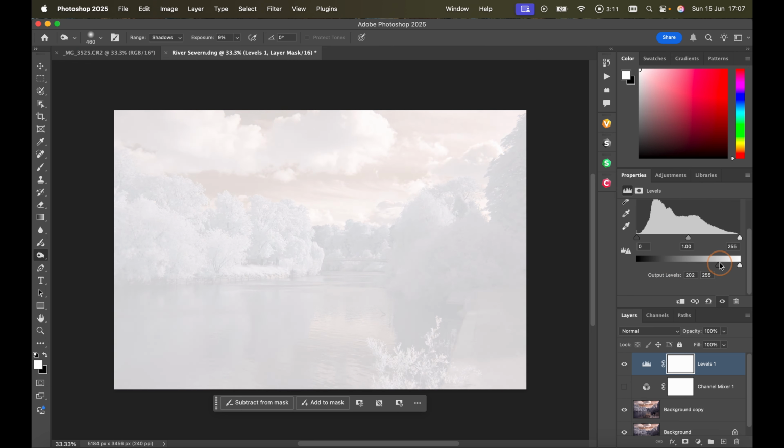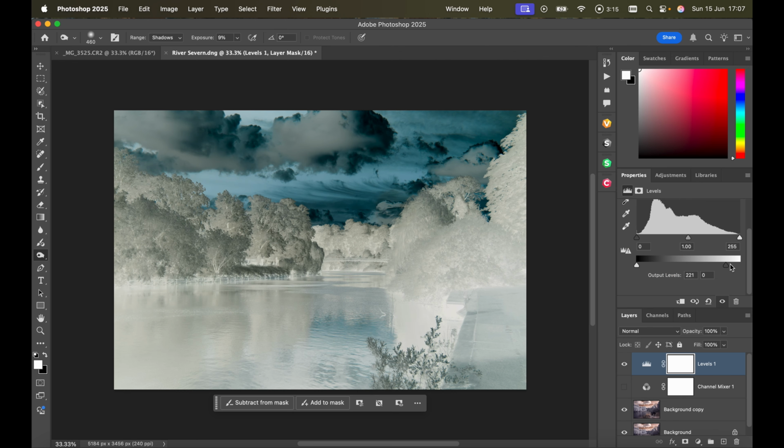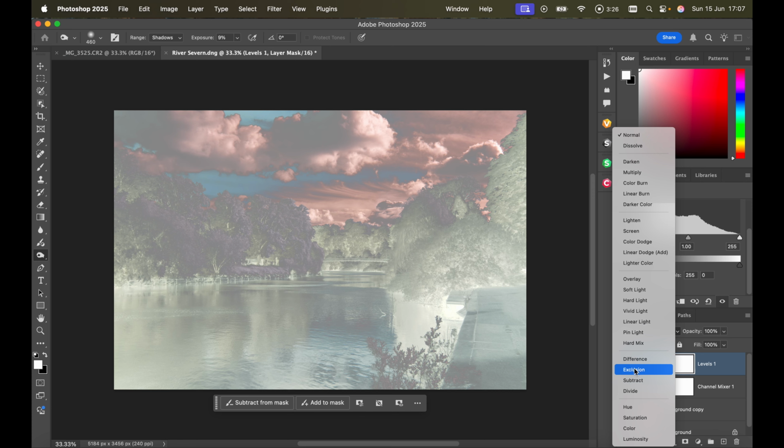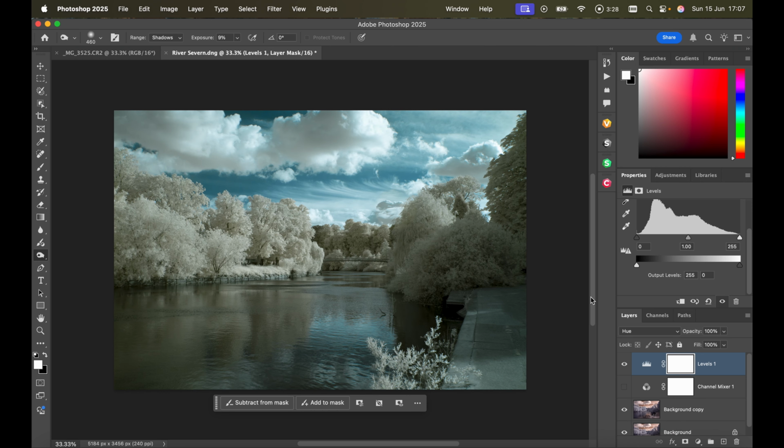So I take this most of the way, then I take my second slider down and put this at the end. This now looks like a negative, so we change the blend to hue,